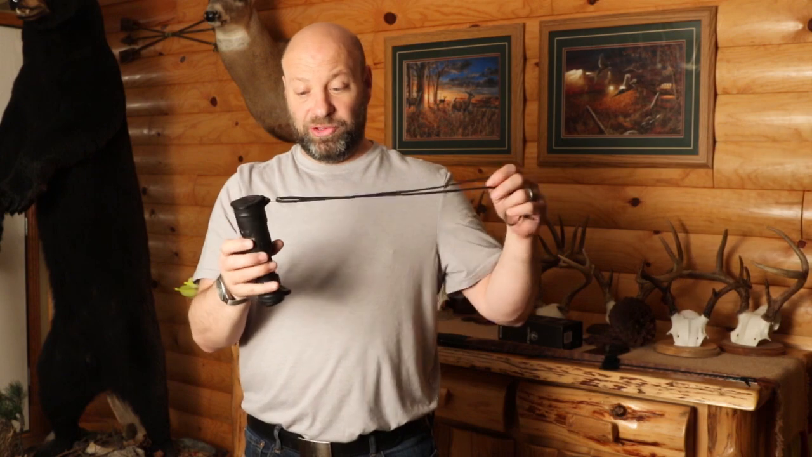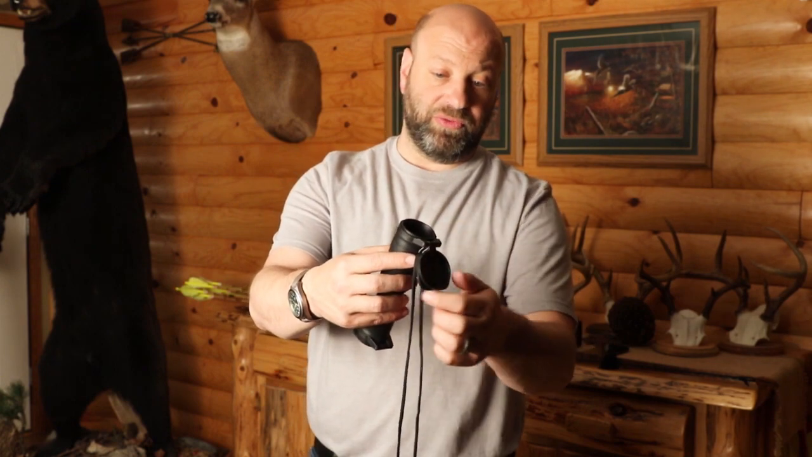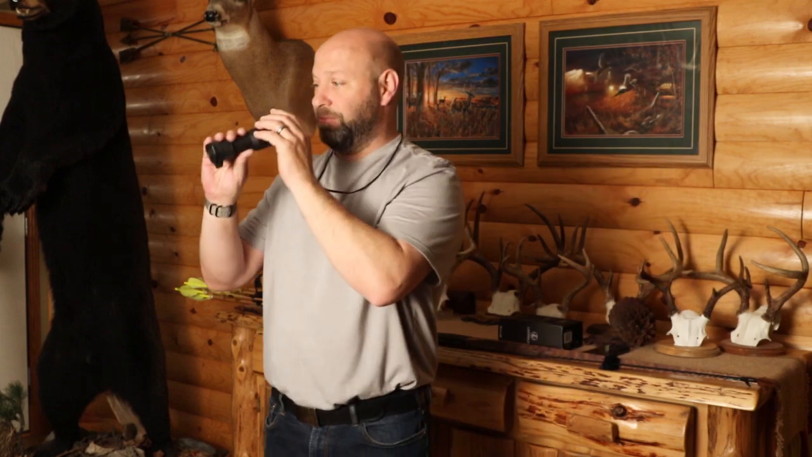Lanyard-wise, I just took a piece of the serving that I use for my actual strings, and I connected it to the actual part of the lanyard right here through that loop. You can see it right through that scope cap cover, because there's nowhere on here to put one, so I hooked it right through there, and then I just put a piece of paracord on there, and that's it. And that way it can hang right there. You need it to be a little longer. You can't have it right here because you don't put this up to your eye.